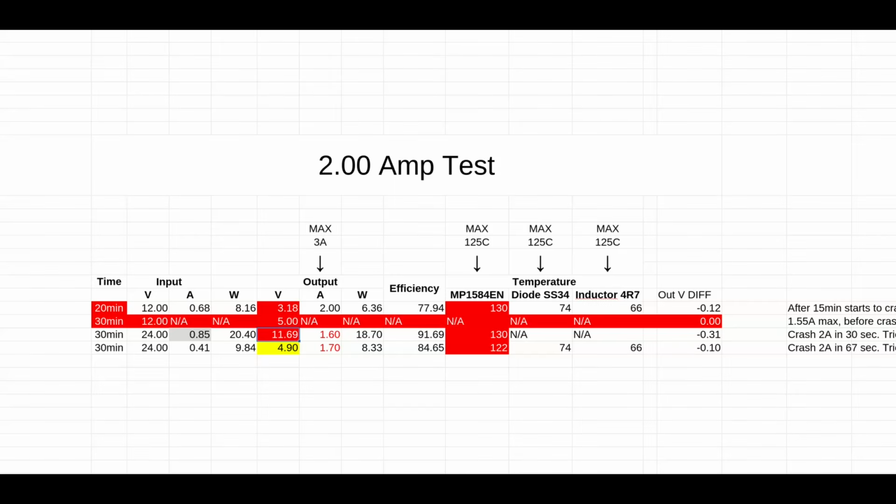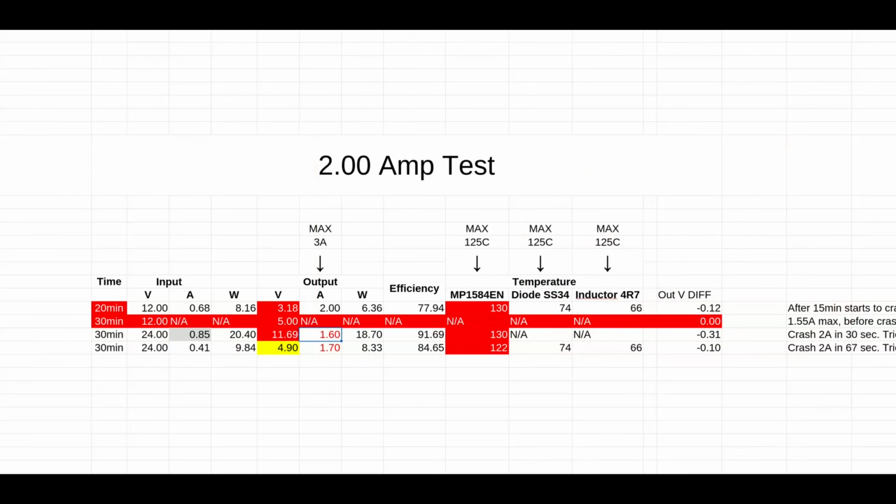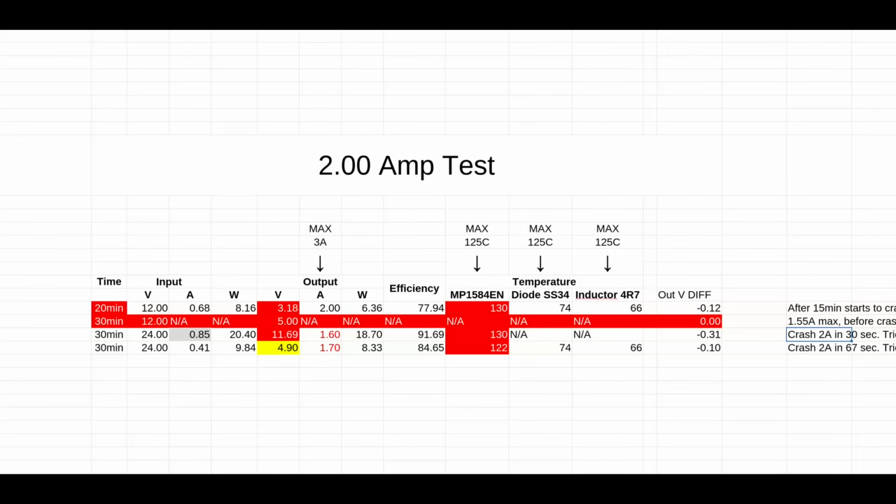24 volt to 12 volts. The voltage on the output went to 0.7, but that was only on 1.6 amps on the output side. On 2 amp, it crashed after 30 seconds. I didn't update it here, so it's only a 12-minute test. So after 12 minutes, it crashed. So there's no option for this.